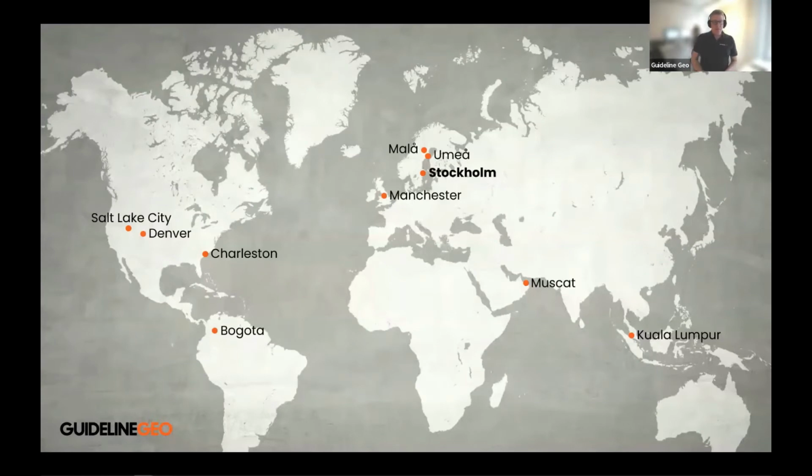Here's a map showing where we are currently working from. The headquarters of Guideline Geo is in Stockholm, Sweden. Me and Jesper, we are working from Umeå, which is further north in Sweden. Here we do all the research and development for Guideline Geo, and the products themselves are being manufactured in MALÅ, which is again further north in Sweden. But we also have local offices from Kuala Lumpur in the east over to Salt Lake City in the west.